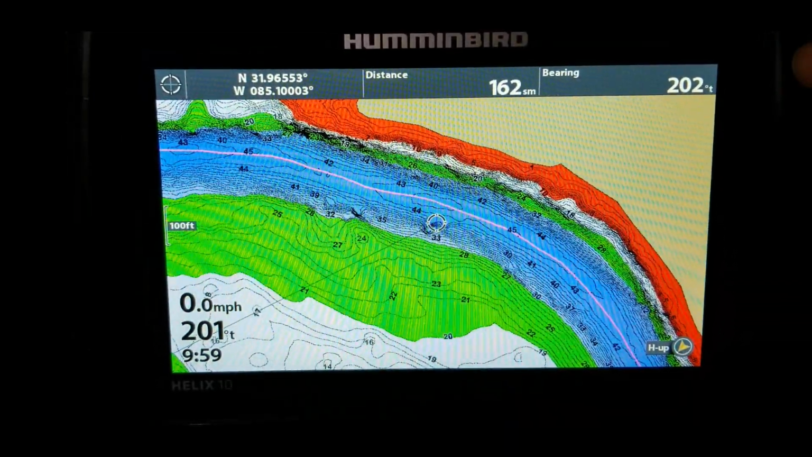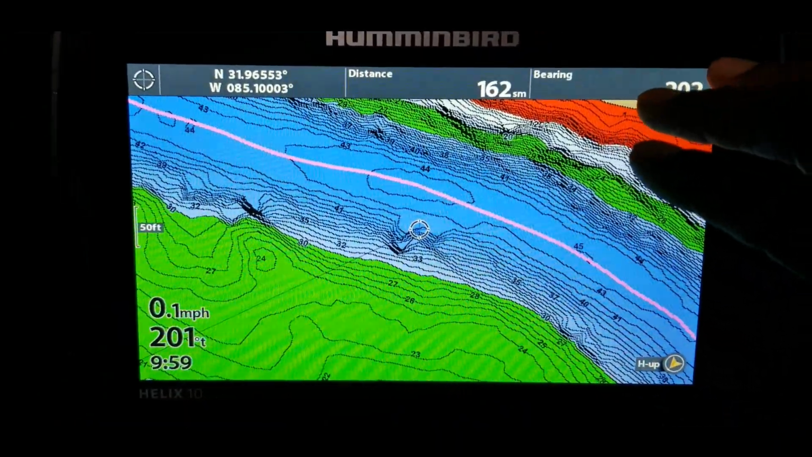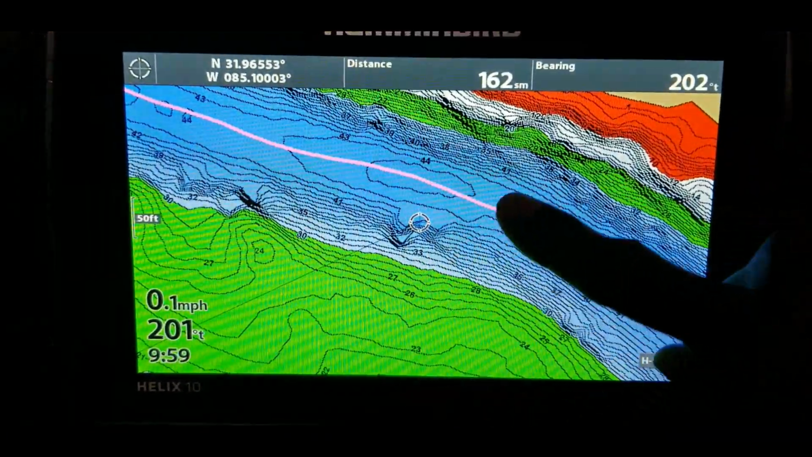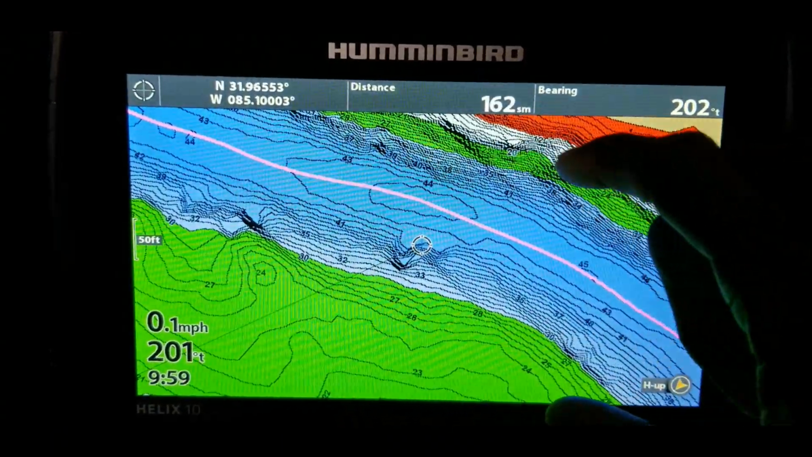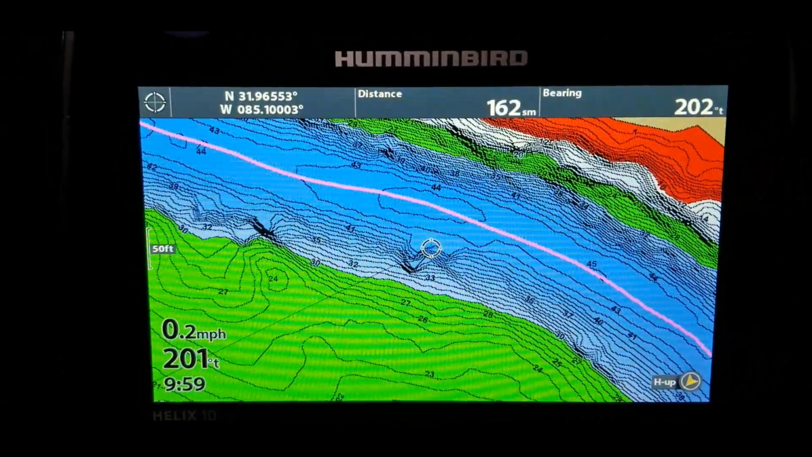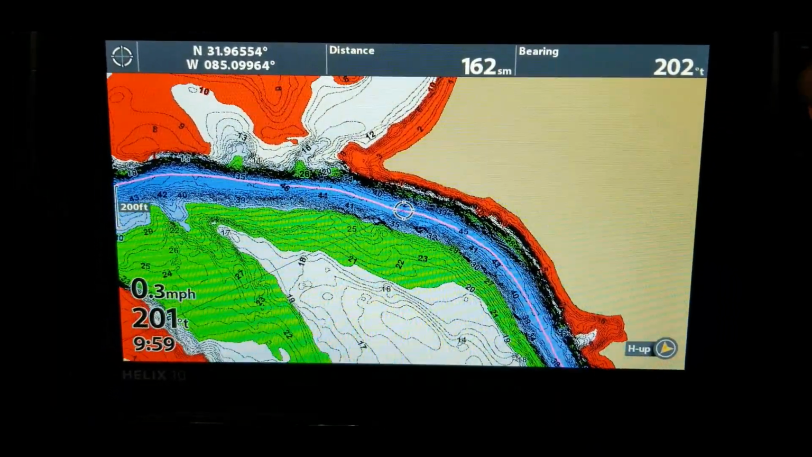Let's zoom out a little bit. But when you're running the lake, of course, you can zoom in. And also what I do sometimes is I will put this on a split screen. So I will have one side of the screen on mapping and the other side on mapping, and one of them will be zoomed in to about this range, and another one will be zoomed out so that I can see what's coming ahead. All right, so let's just go ahead and continue running this line.